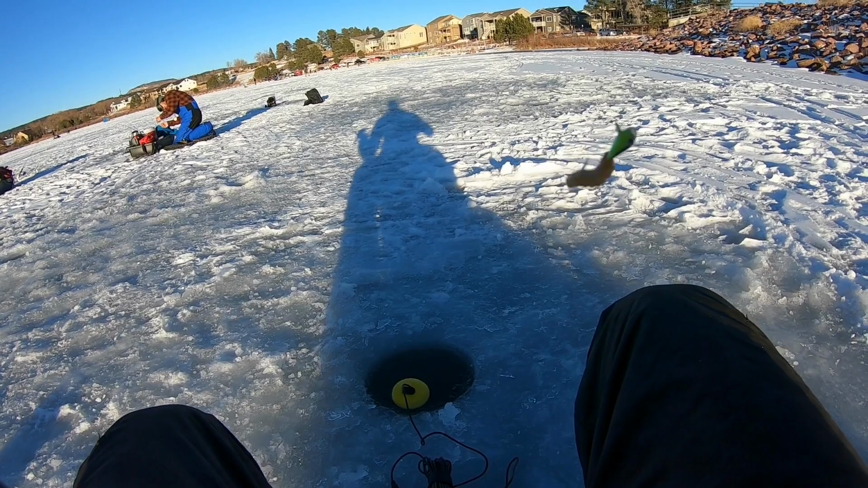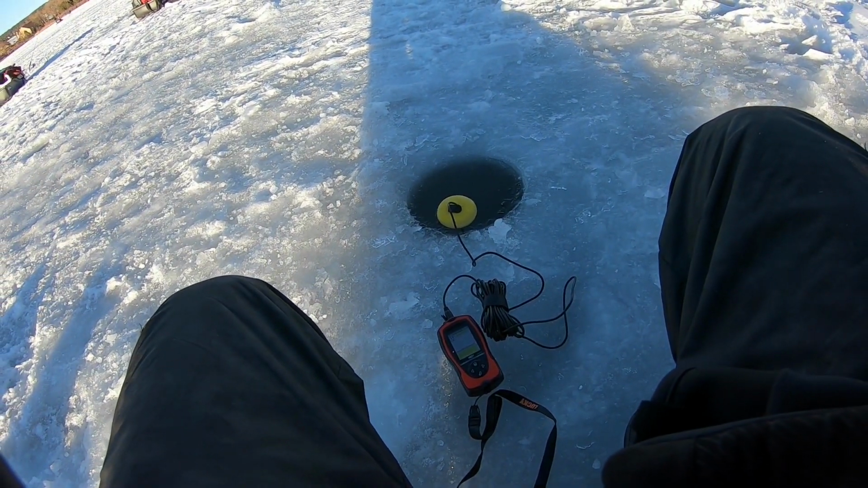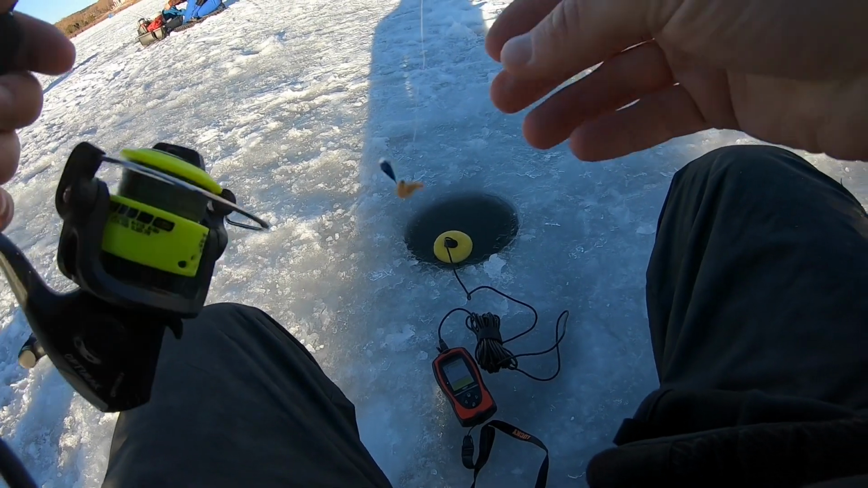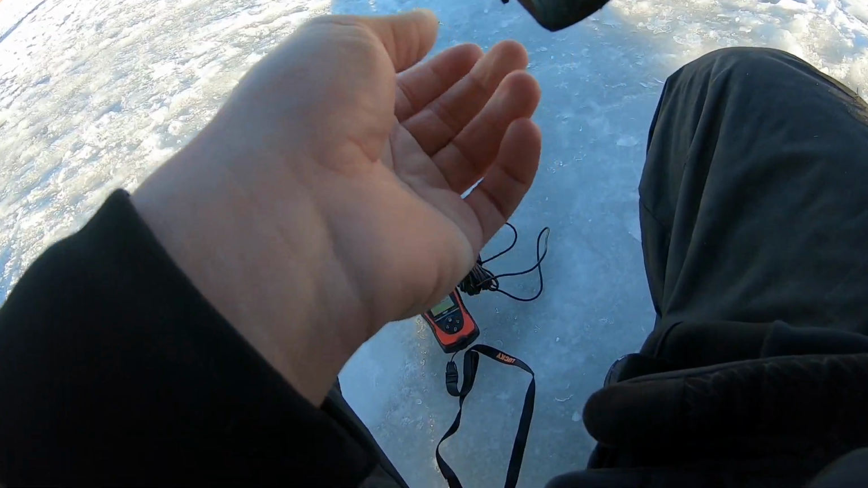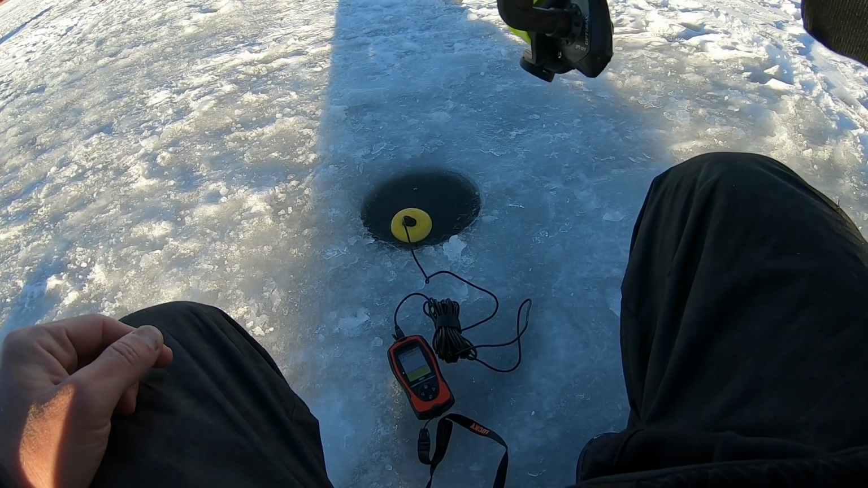Alright guys, I got a new little waxworm on there. Gonna drop this back down there, and I think there's actually a mark on the bottom, so I'm gonna drop this down right to the very bottom and hopefully get that fish to come up for it.